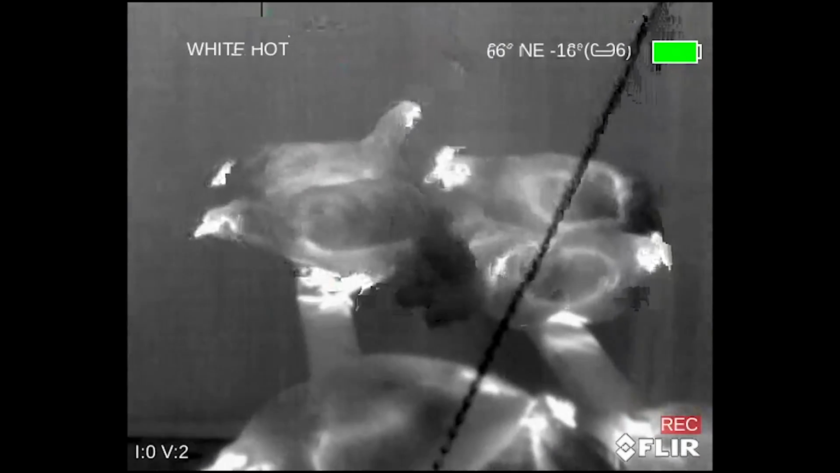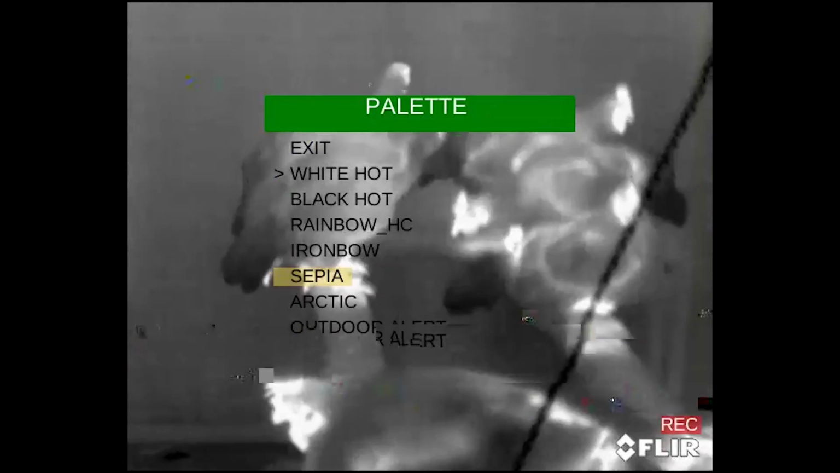Pretty freaky, huh? So you can see that their heads are brighter, their feet are brighter because they're not covered with feathers. So they're emitting more heat. And so I'm going to change this so you can see what it looks like when it's not showing white hot. So let's go to black hot.